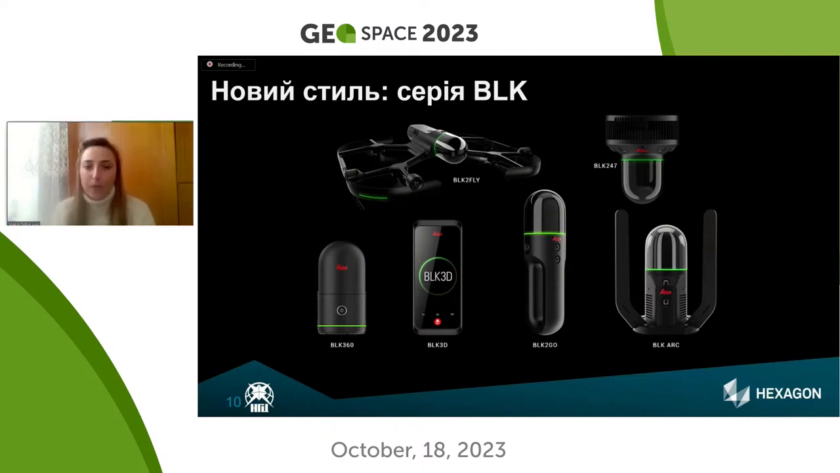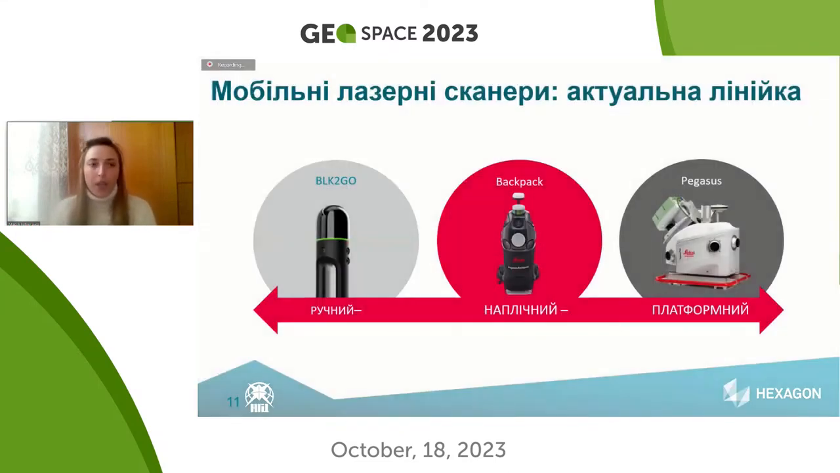Also, it is possible to install BLK to the UAV and to do scanning from the air, as well as BLK 47, which could be installed and to do scanning upside down.